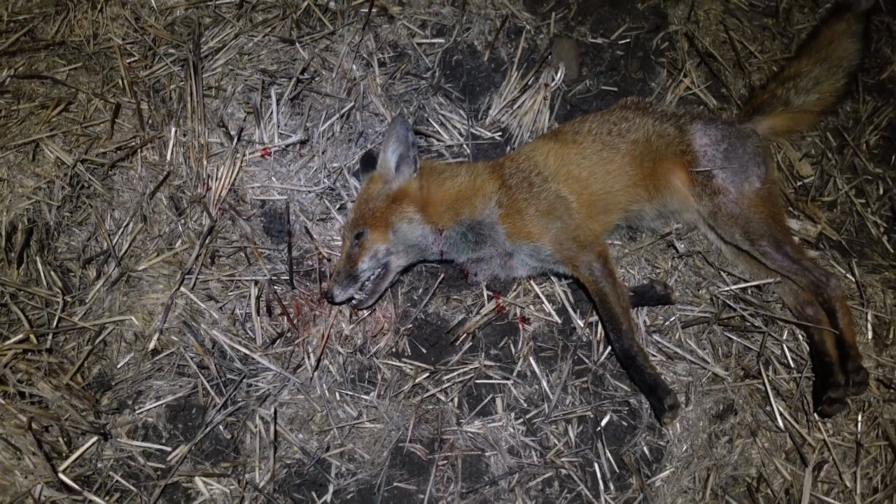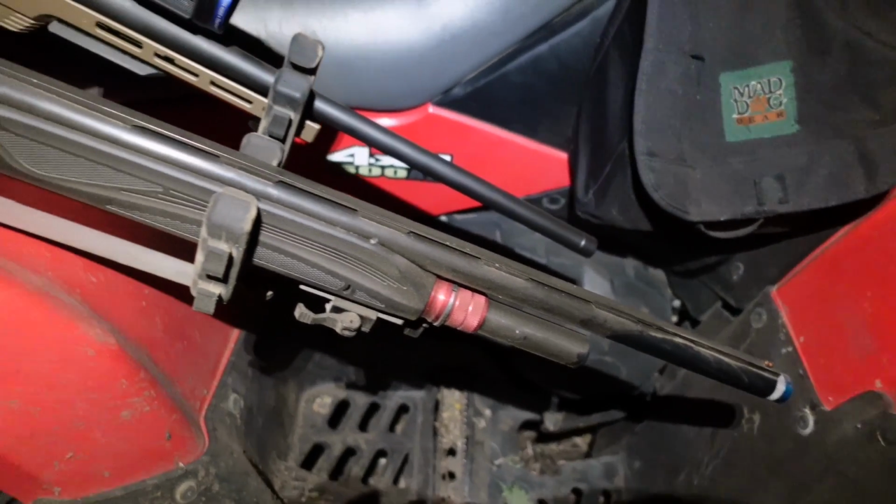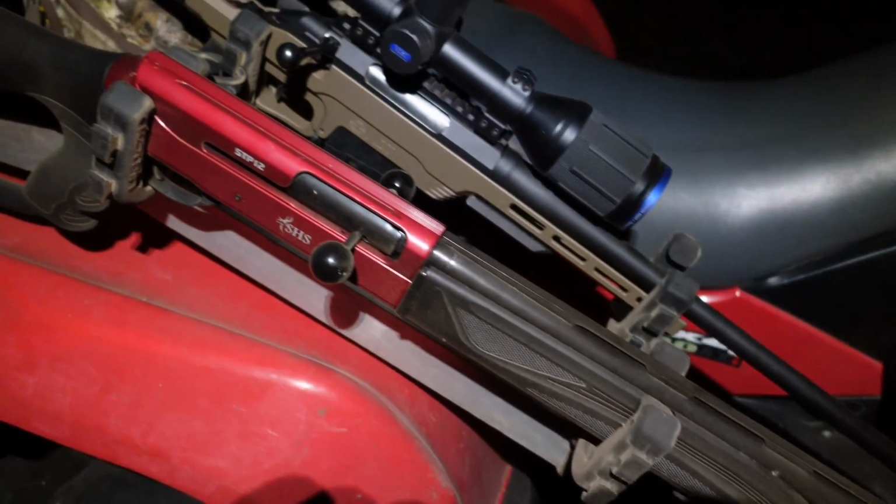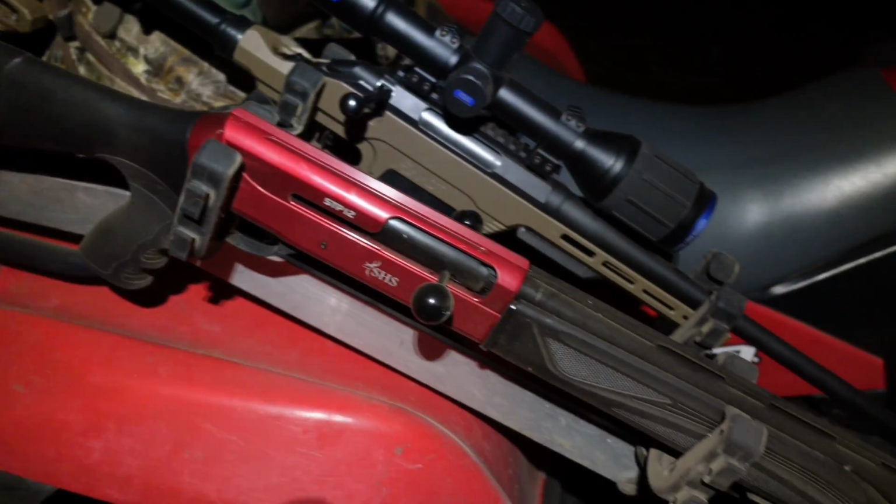A little vixen, mangy one, so we won't be touching that too much. This quad bike works obscenely well out in the paddock, but geez, your guns get filthy. They get so much dust on them. It's quite the chore to clean them up when you get home.